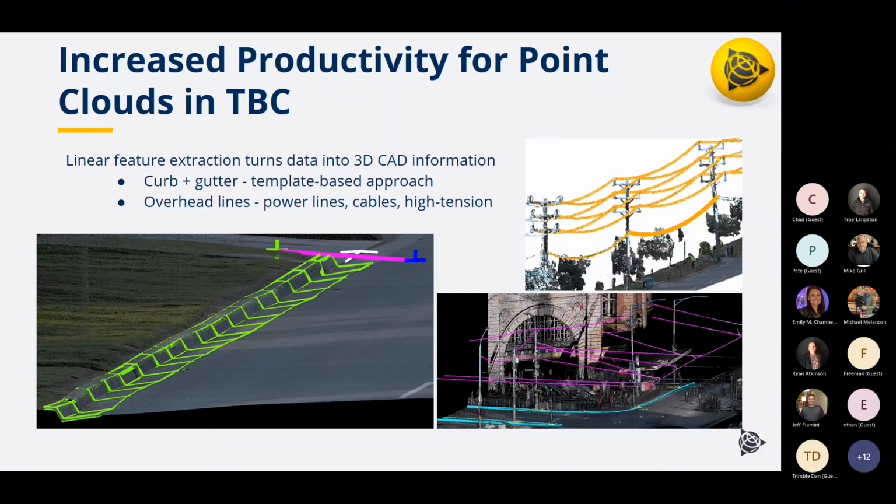Some of the newer features within Business Center that really help with productivity for working with point clouds are these linear feature extraction routines. It's able to turn data into 3D CAD information. What you see on the left there is creating curb and gutter, using a template-based approach. You create that profile, and then it uses the point cloud data to extract along the curb set.